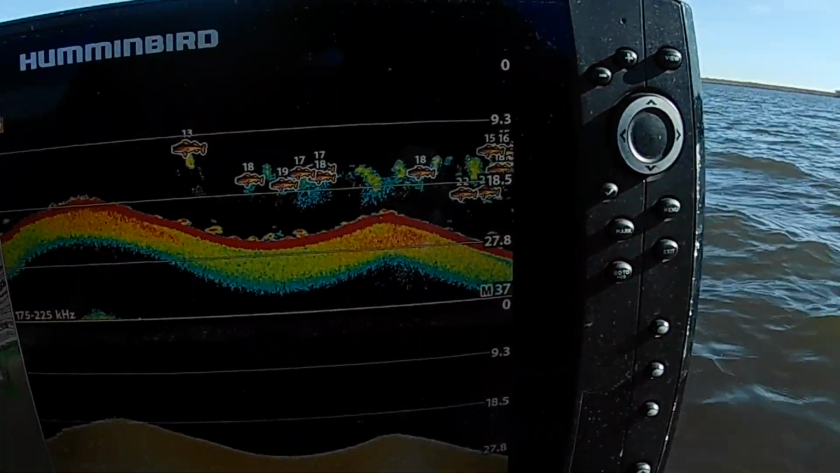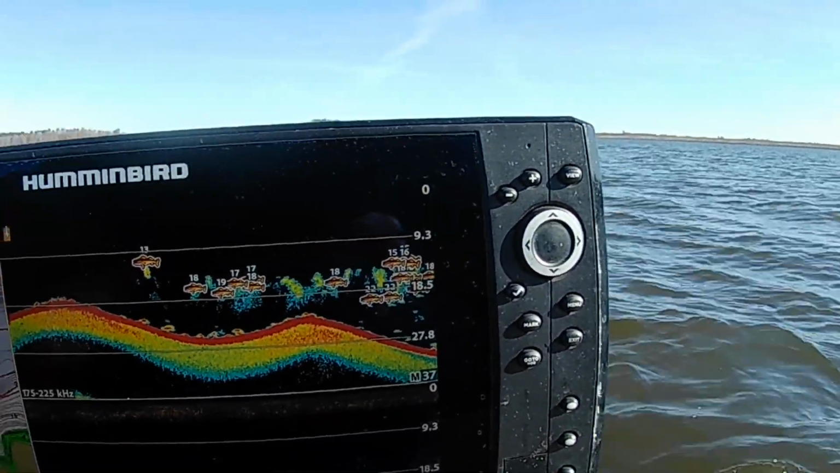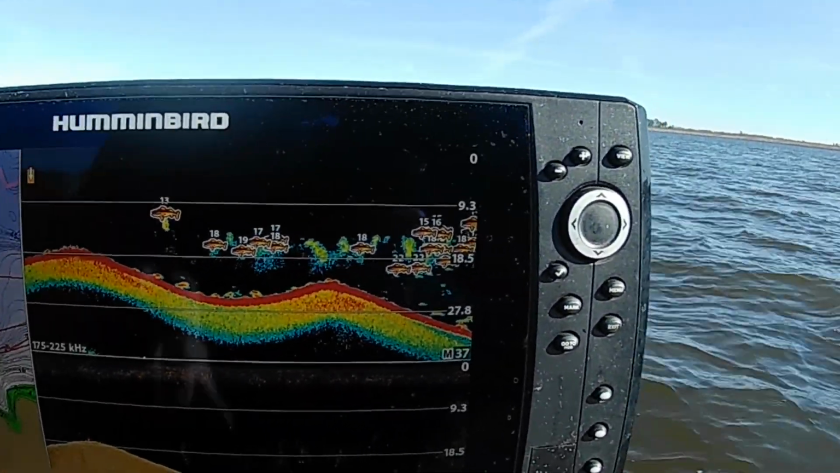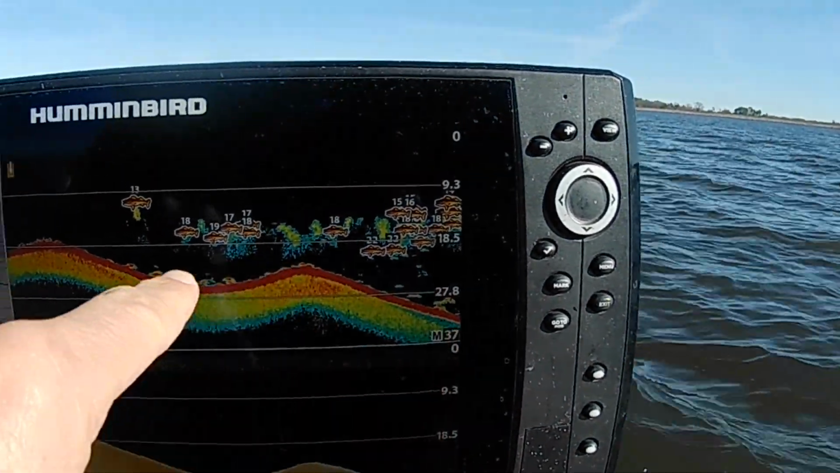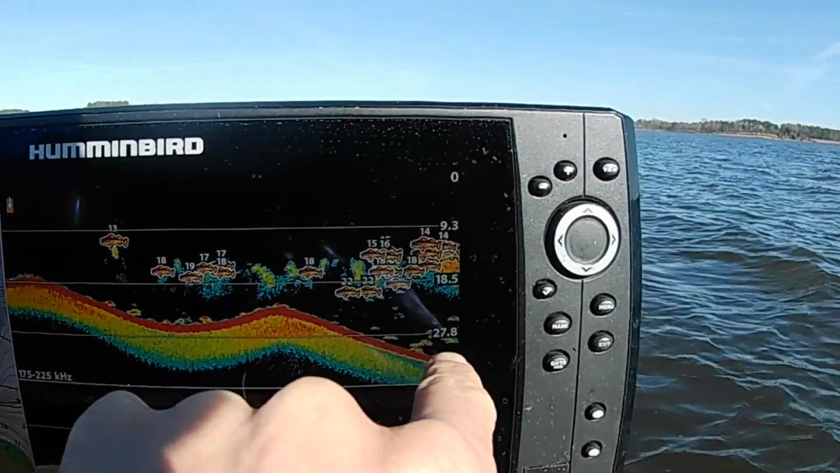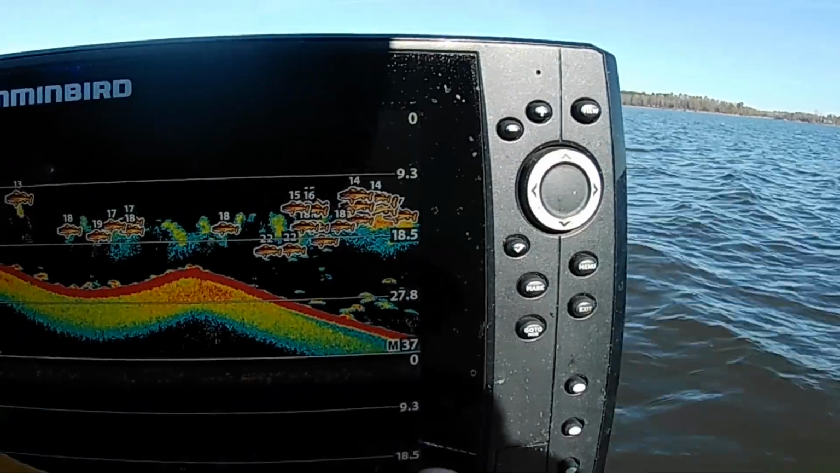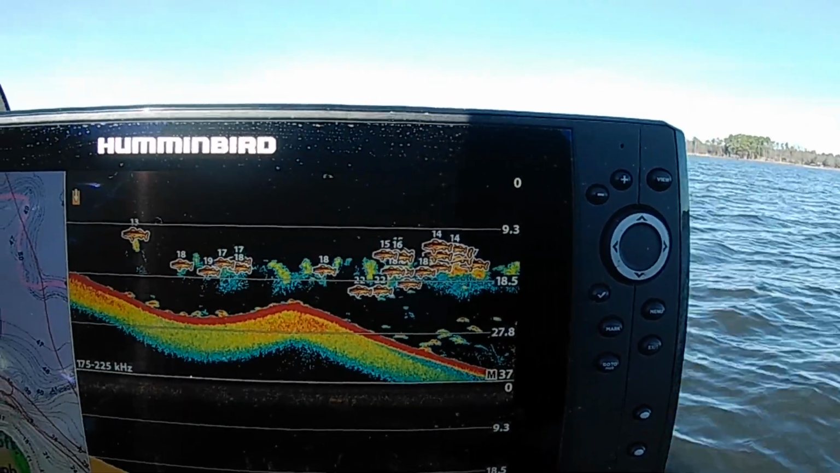And I don't necessarily trust that just yet. Sometimes they can be up a little higher in there. But the ones I'm going to target are going to be right along the bottom, right off this little break line right in here in this little trough. Those are the ones that I'm going to try to catch first, and possibly these off on the ends right here as well. But it looks pretty good. I'm going to get to it.